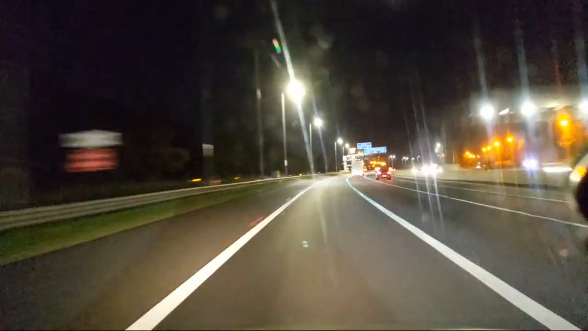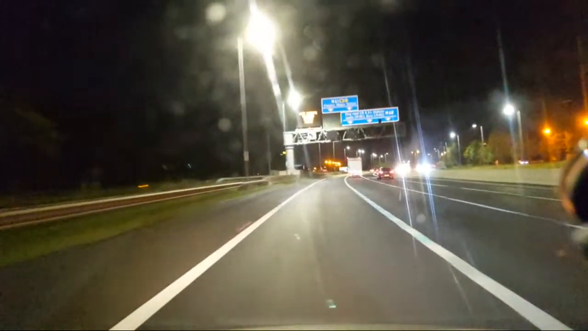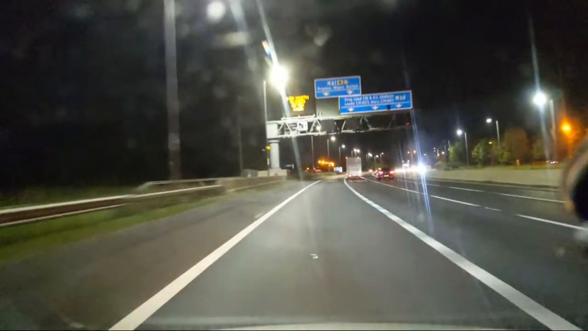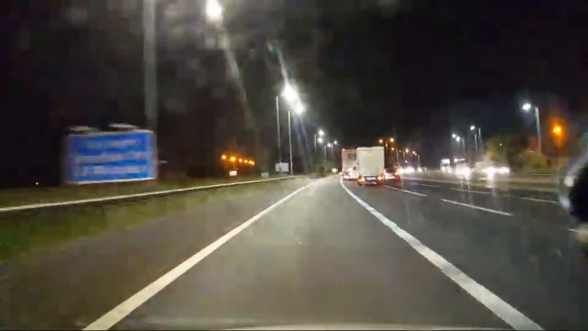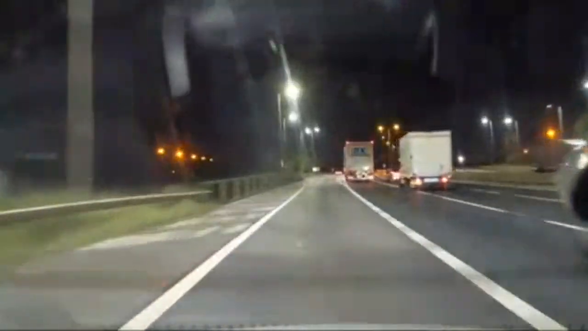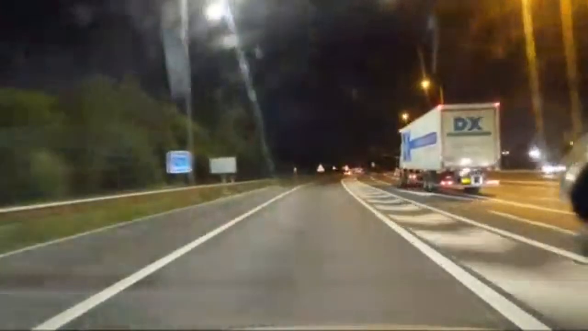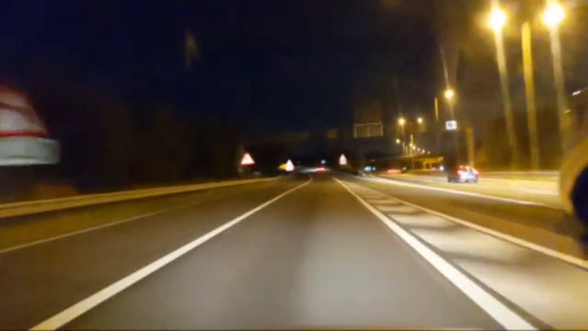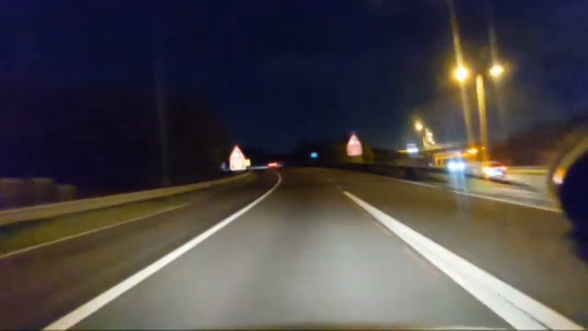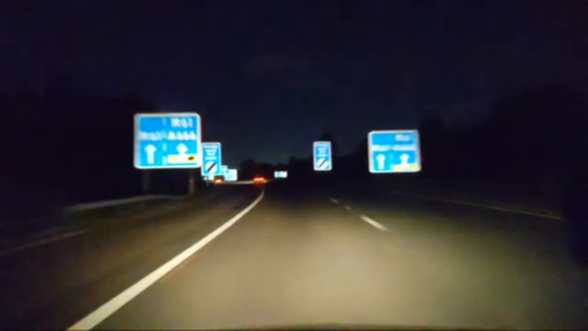The car right behind me, he's in the second lane. They're in the second lane. Officially on the slip road. Wait for this car to. Oh no, he's overtaking them other cars. I just thought they would come round. Right, so we're coming round here. 65.